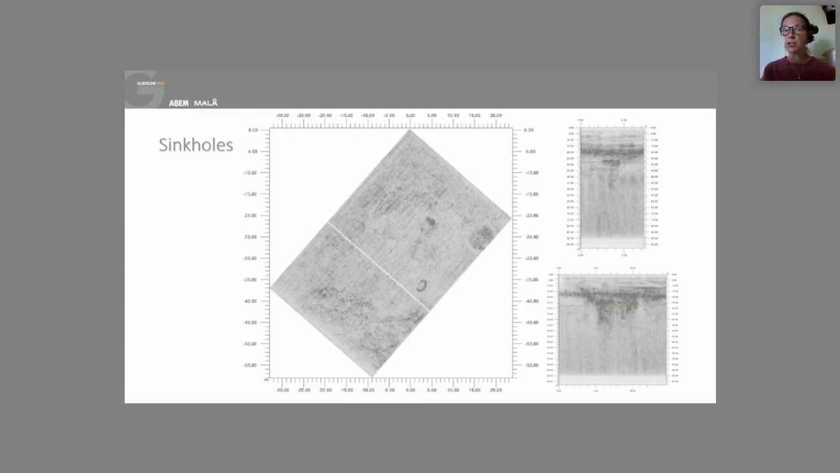This is measured on a huge asphalt area, and we have these two anomalous parts, both black. And when looking at those in 2D, we can see that there's a big difference compared to the surrounding. So these indicate that we have sinkholes in the area.